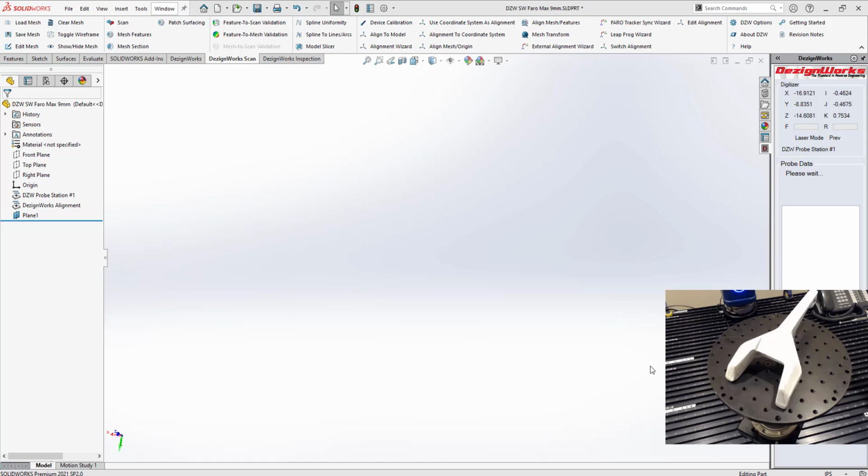We have the privilege to have the new FARO Quantum Max in the office today. We wanted to show it to you. New Max laser, new layout, and this is DezignWorks 2022 for SolidWorks. We want to show how fast you can scan. We'll also be utilizing the rotary table.